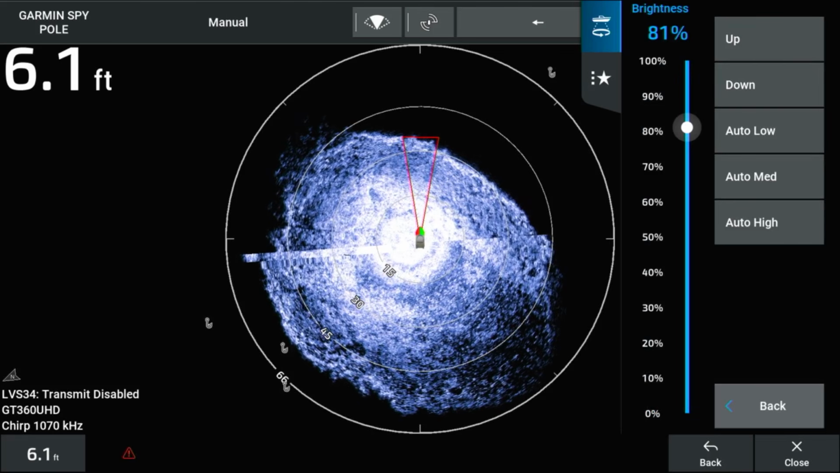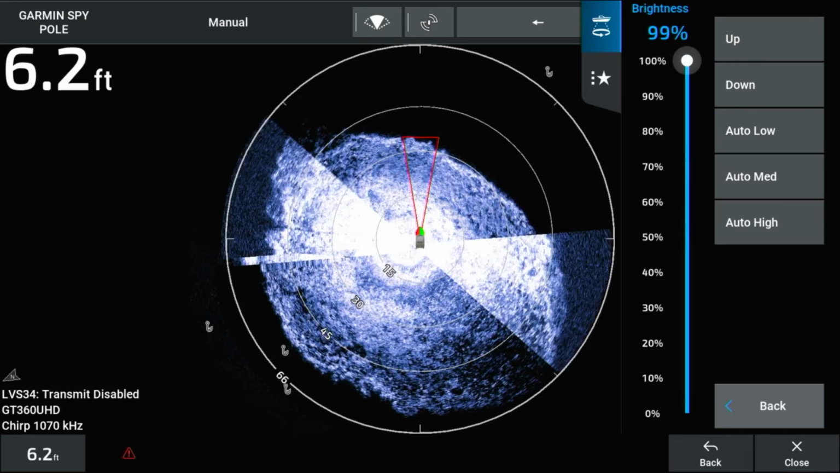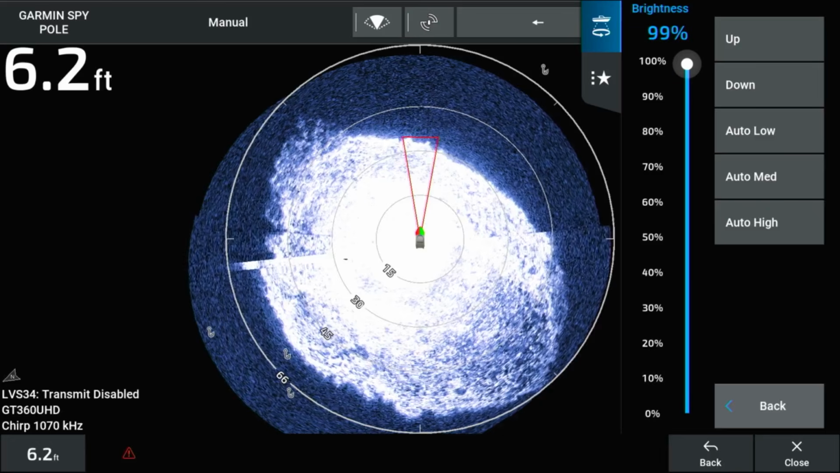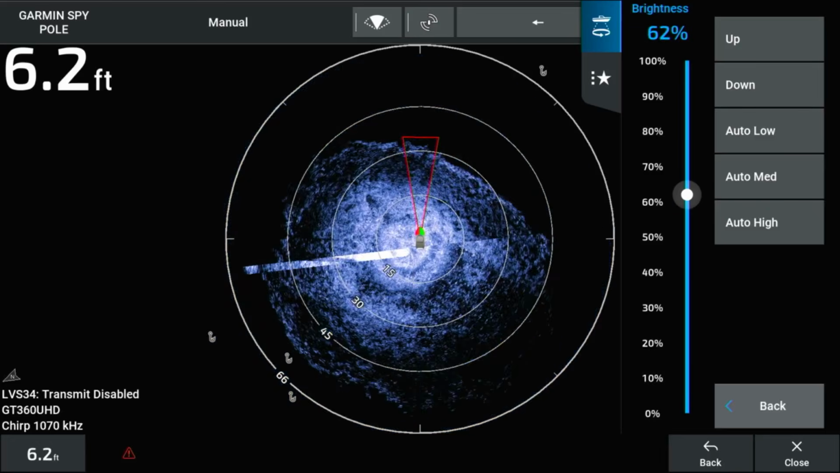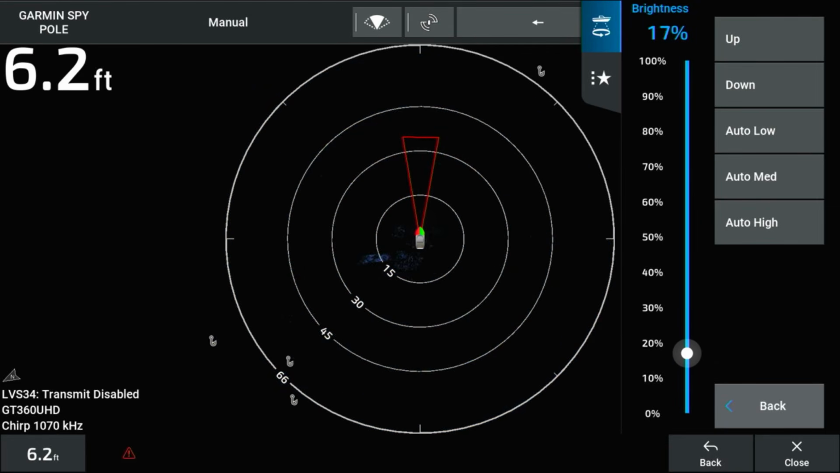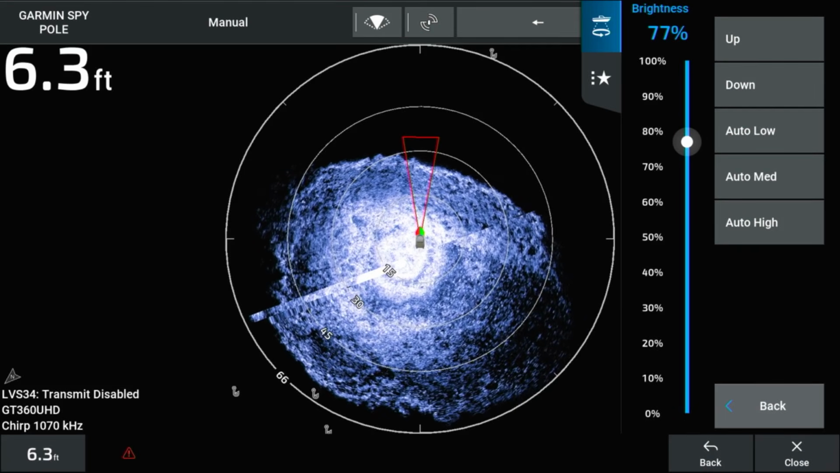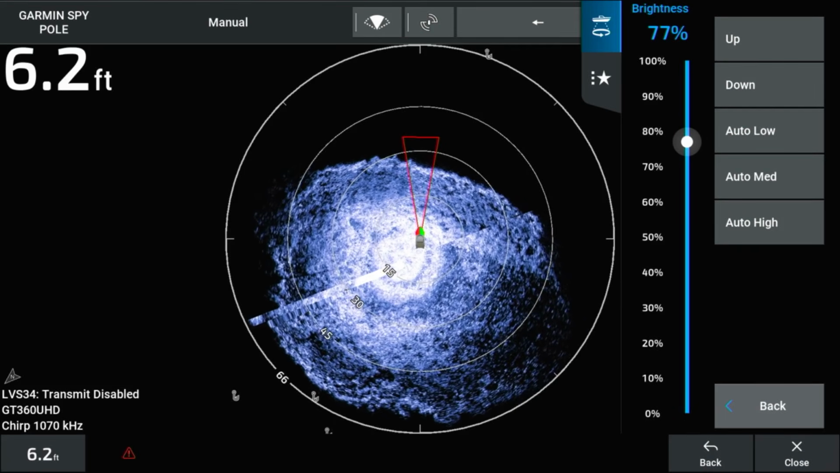Brightness is usually the best setting to adjust first. This setting adjusts the level of detail. Too high of a brightness setting will usually bring more noise or interference in your image. A lower brightness setting will eliminate clutter but may lose structure if too low. Select Back once you have made the brightness adjustment.